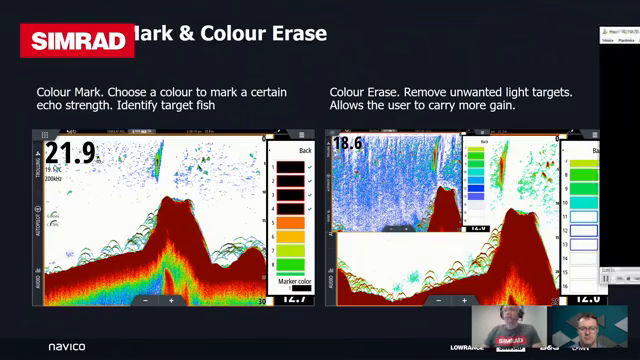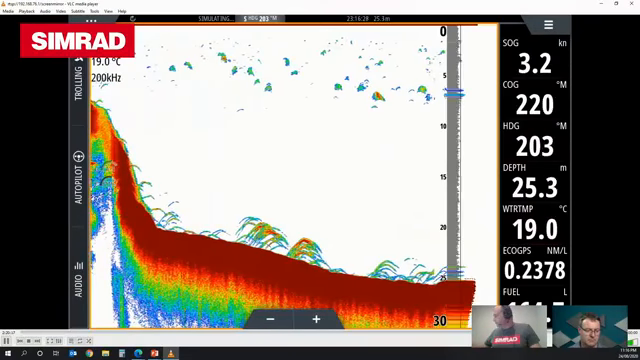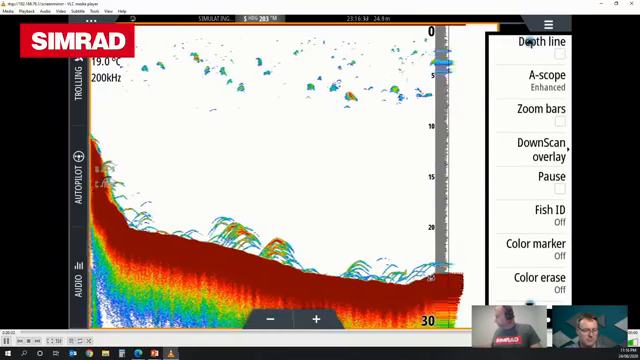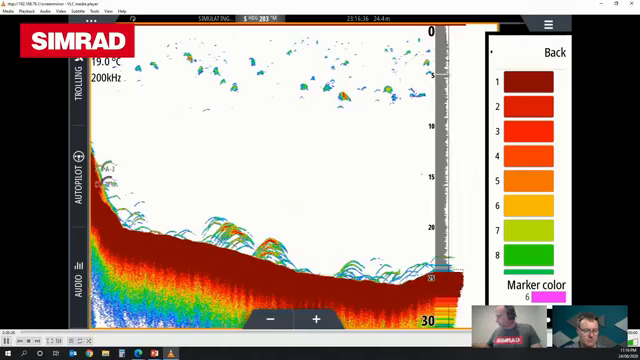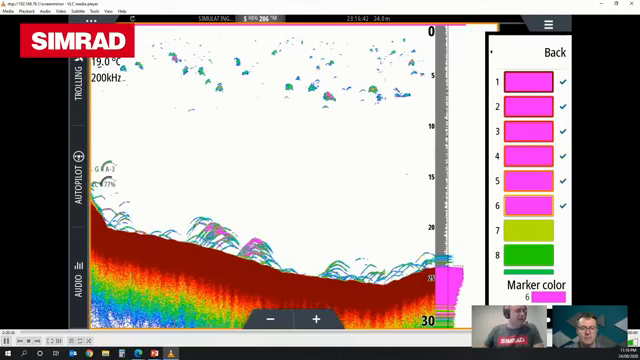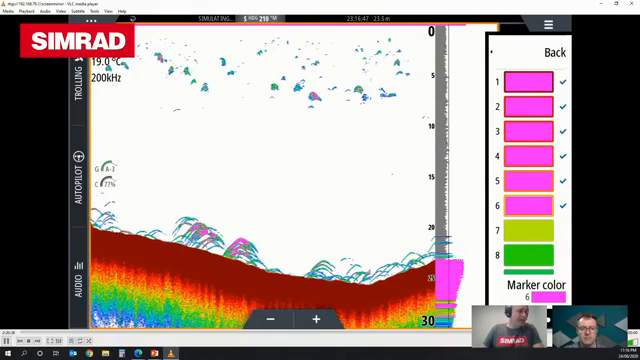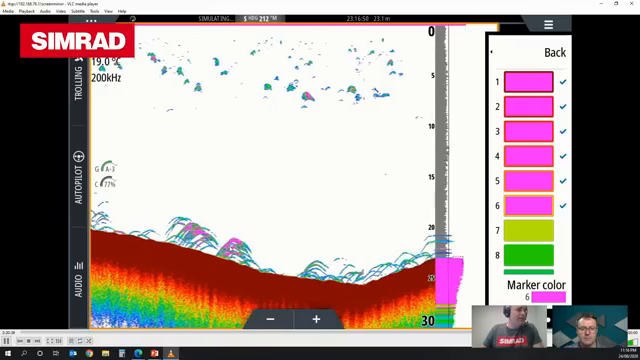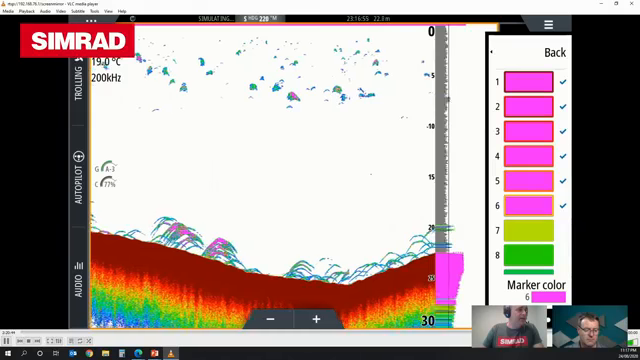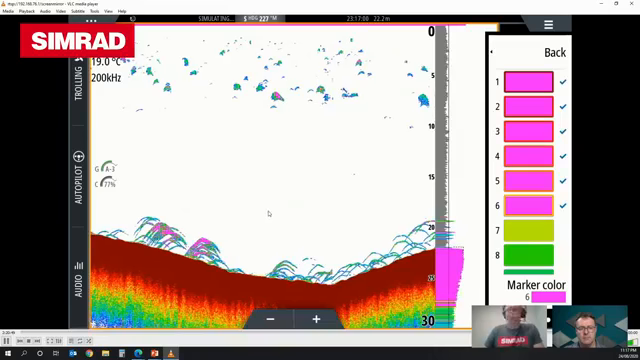So again, I'll just show you what that looks like from a live perspective. And that's just in our options menu here. Down towards the bottom, you'll see color marker. And I'm going to use this nice iridescent pink color for all my high density targets. So you can see down the bottom here now, the bottom color stays the same, but the fish targets now, anything that's a strong signal return is now showing up in this bright pink color. So again, it just helps a little bit with being able to identify what is a really strong signal mixed amongst some weaker ones.